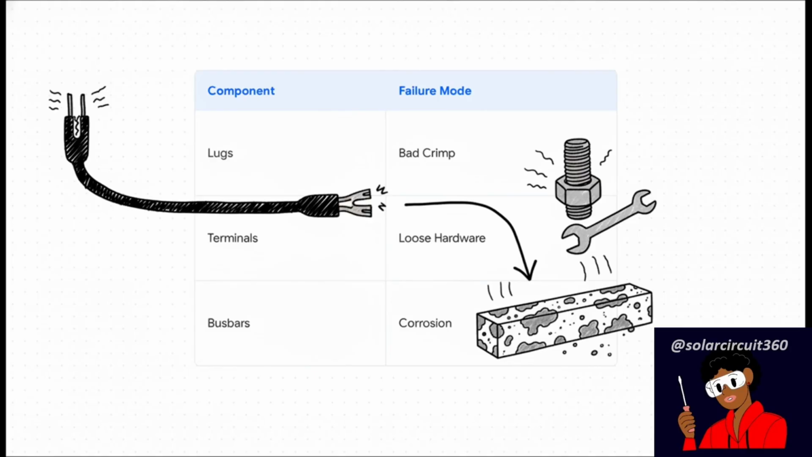Finally, bus bars and breakers. These can suffer from completely unseen corrosion and dirt. So literally, a massive, perfectly sized cable can be entirely sabotaged by just one of these flawed connection points.